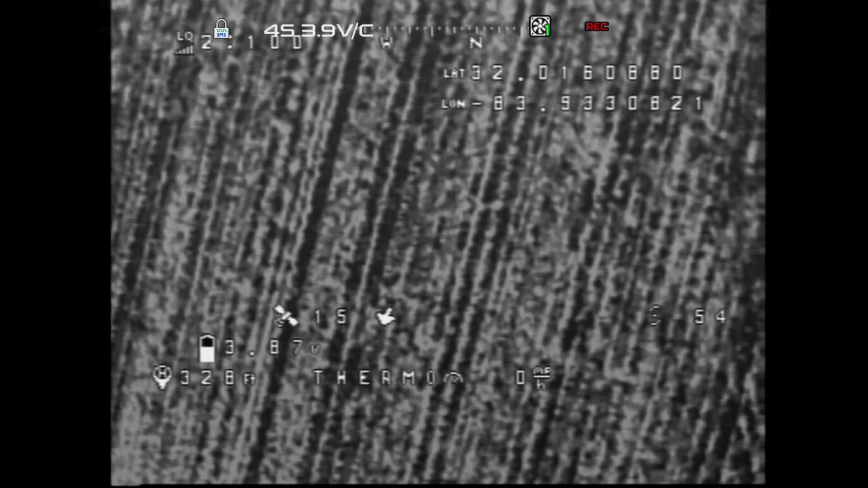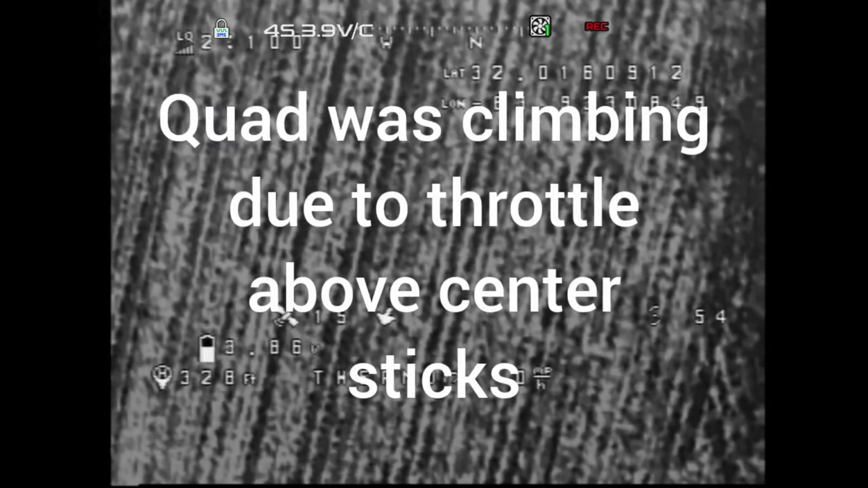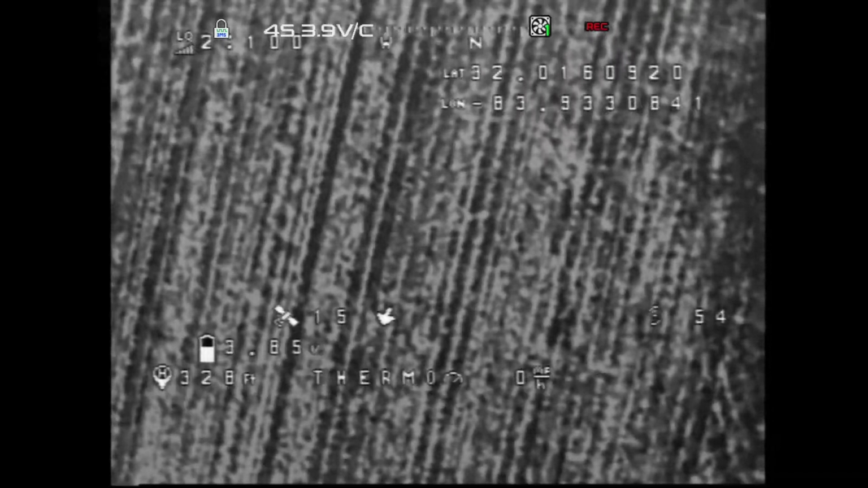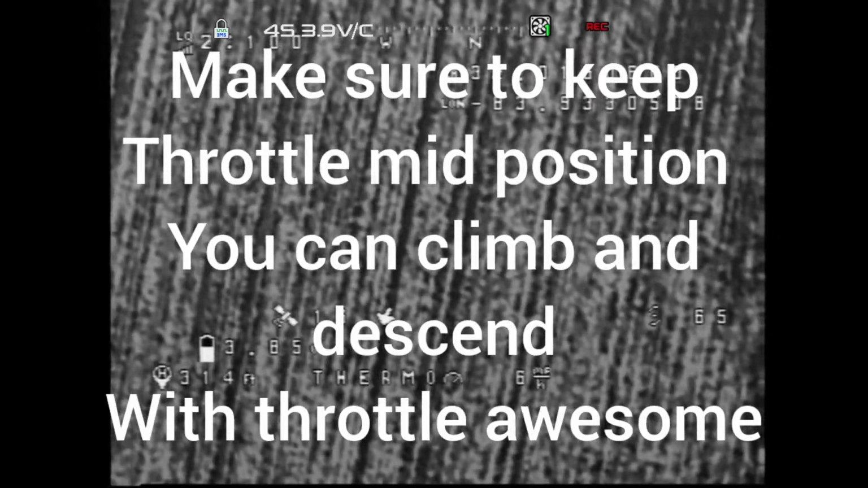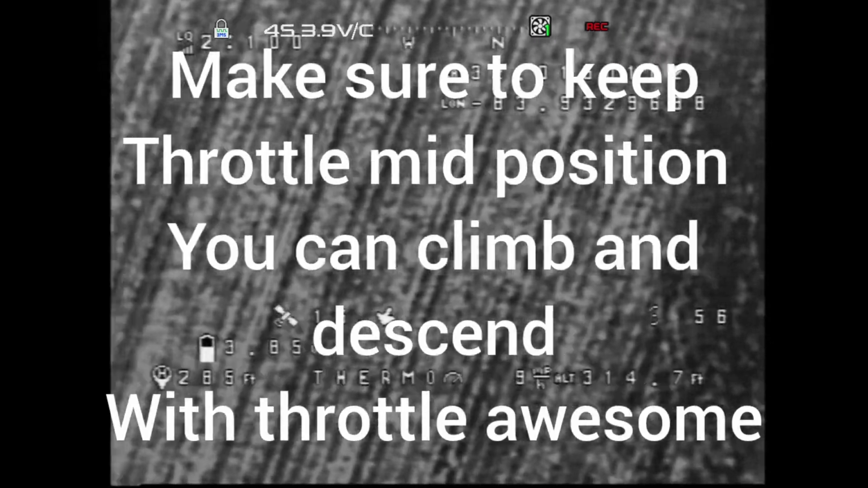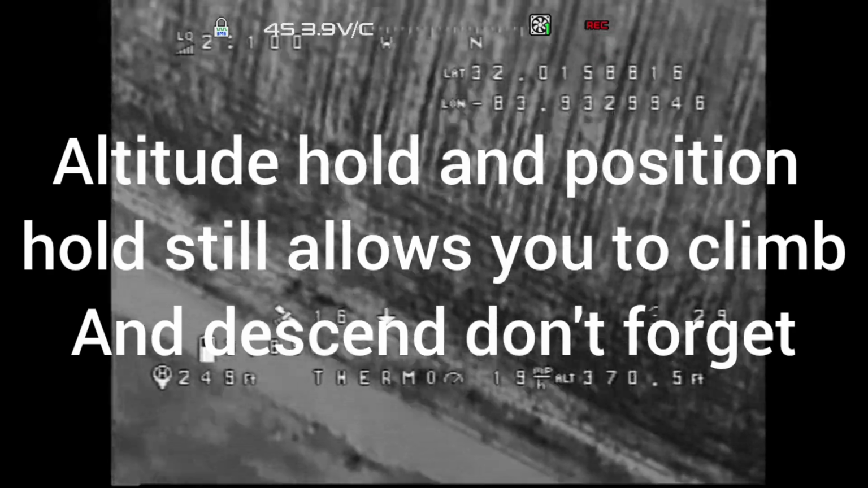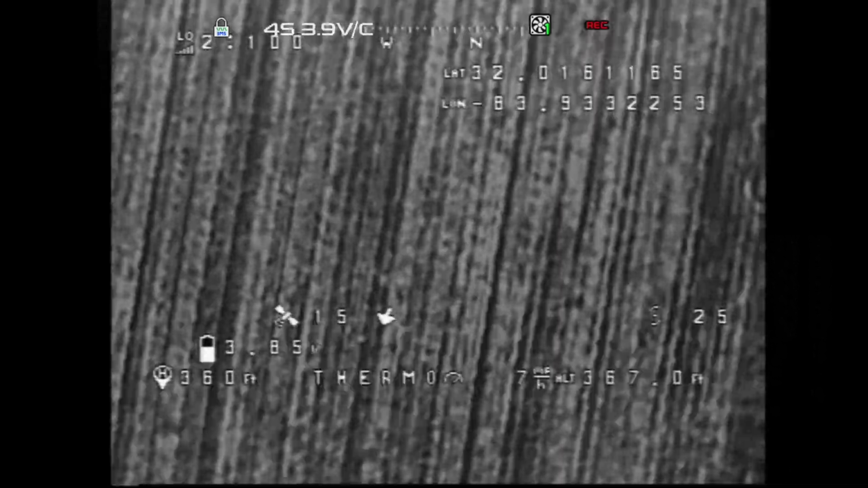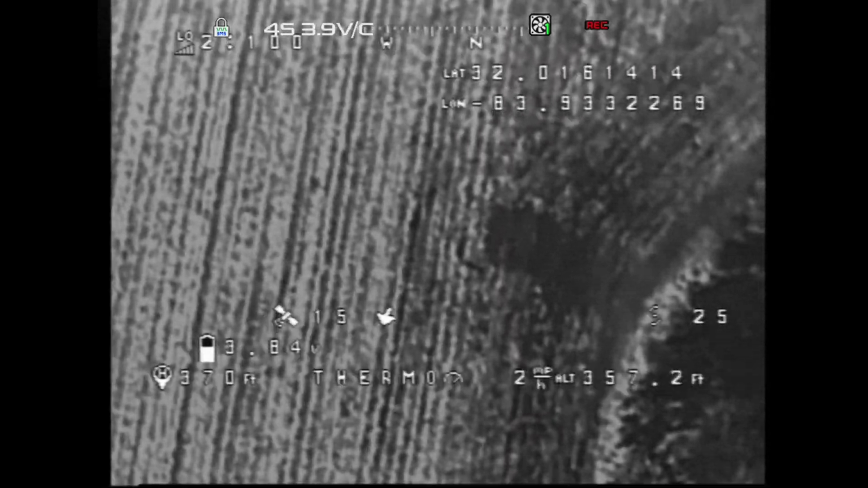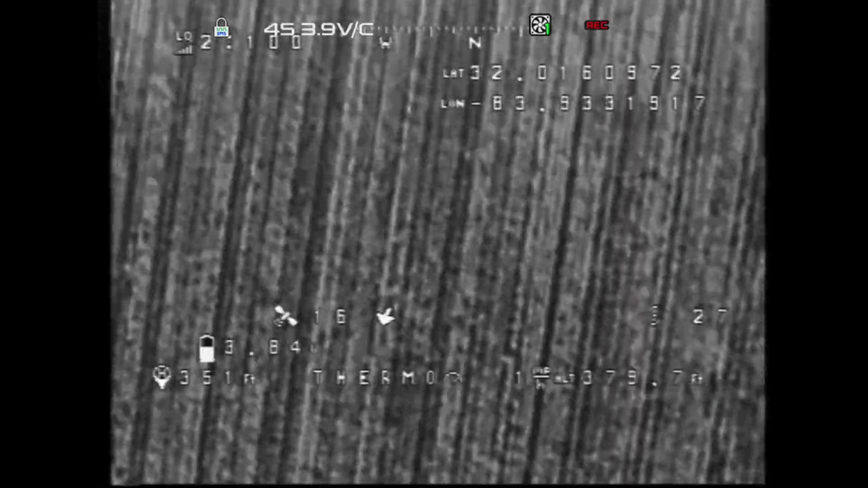Need to put my modes on here. It's holding pretty well. Oh, I'm climbing for some reason. 280. Still climbing. Oh Lord, we're at 300 feet right now. I forgot the throttle. Go back to position hold. I'm dropping the throttle.